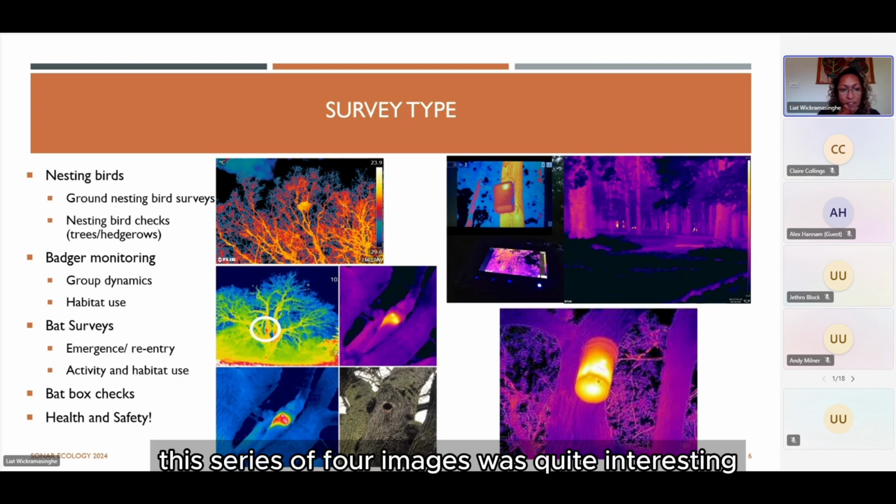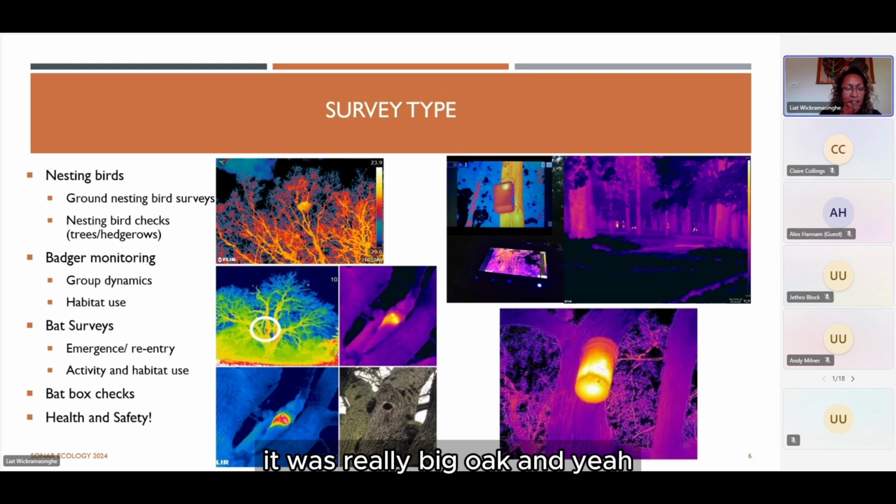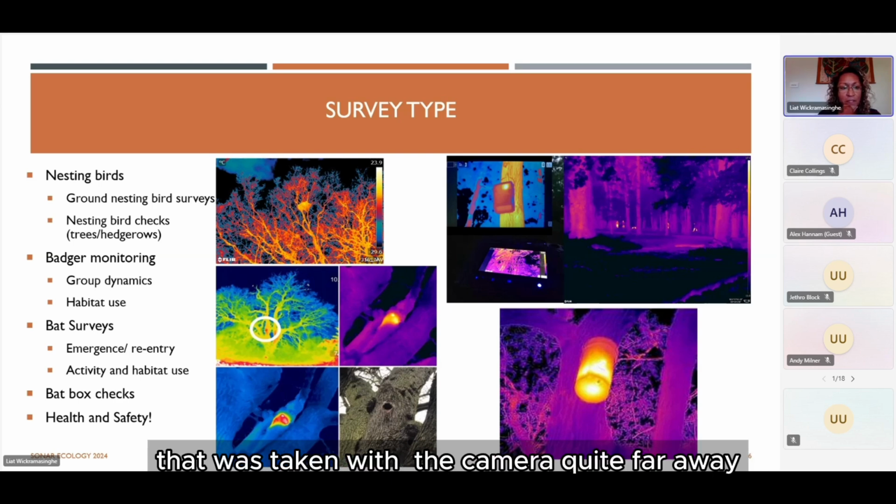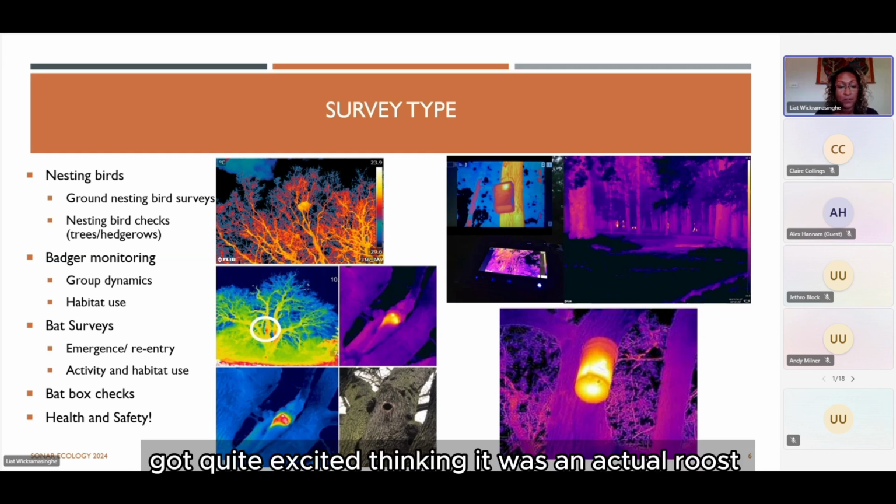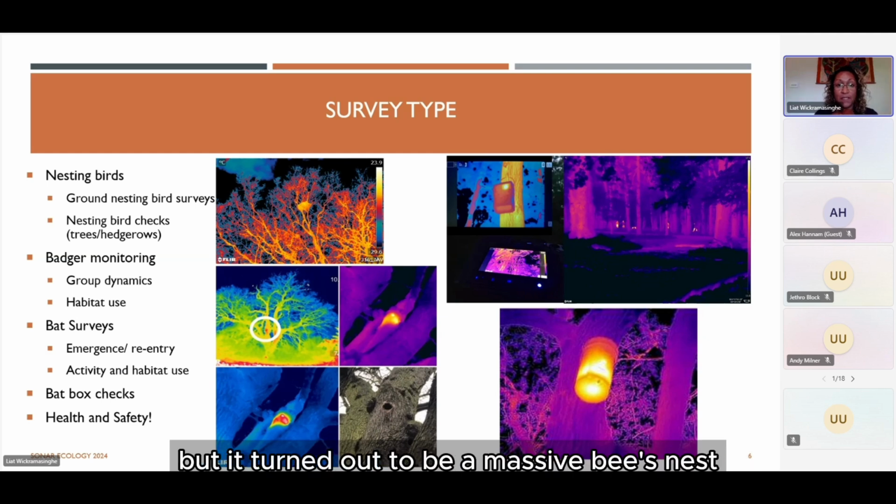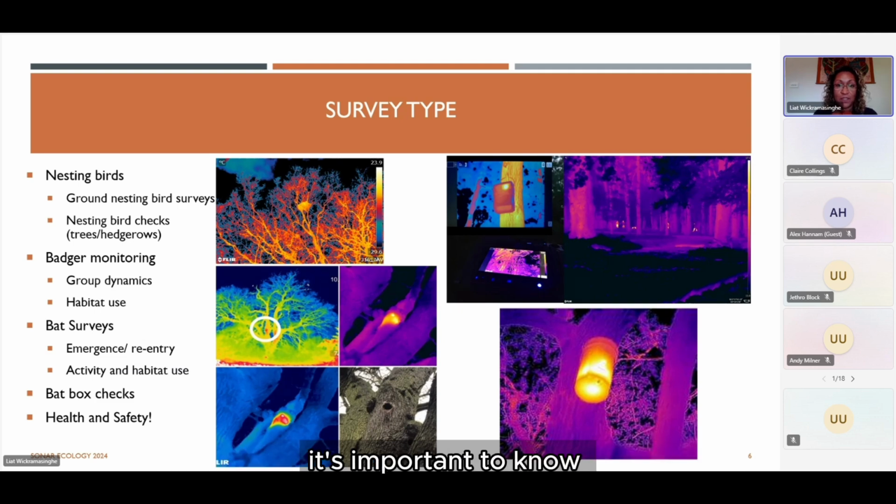This series of 4 images was quite interesting. So the top left, where I've got the circle, it was a really big oak, and that was taken with the camera quite far away, and there was a really clear hotspot on the main limb. And closer there was a woodpecker hole. I got quite excited thinking it was a nocturnal roost, but it turned out to be a massive bee's nest. So before any tree climber goes up there, it's important to know what you're looking at. So it can be quite handy in that way.